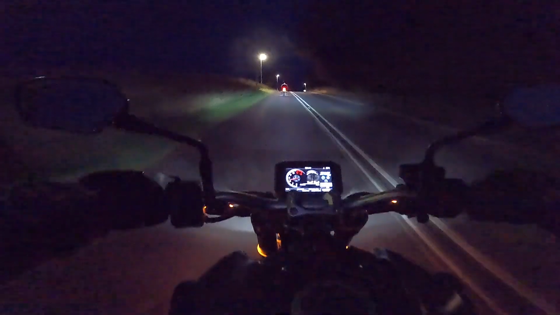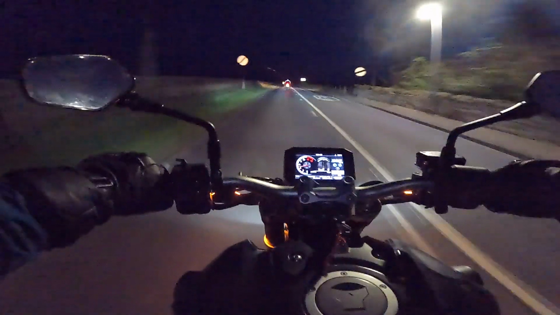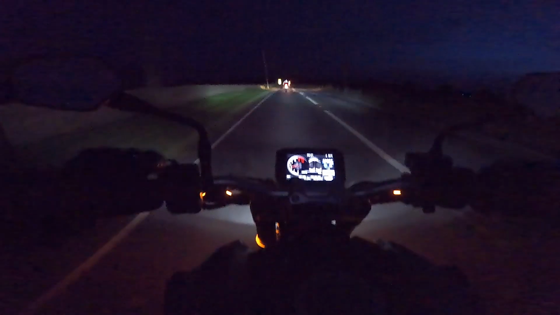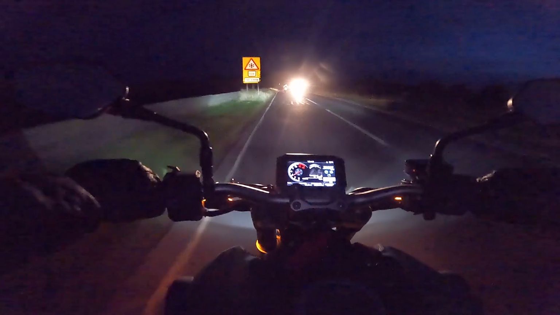Going through towns, keeping it nice at 20, 30 miles an hour, because that's where people will be out walking their dog. It's not that late, it's only about 7 or 8 o'clock at night. So people will be walking their dogs, maybe even just going out for a walk at night. So through the towns, always keeping it super chill.